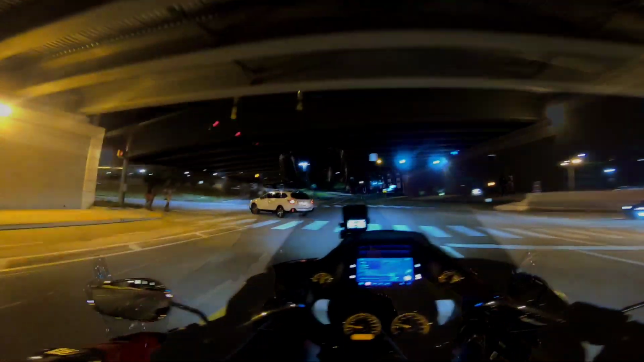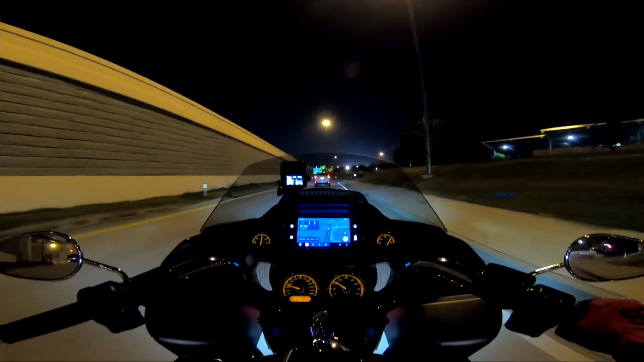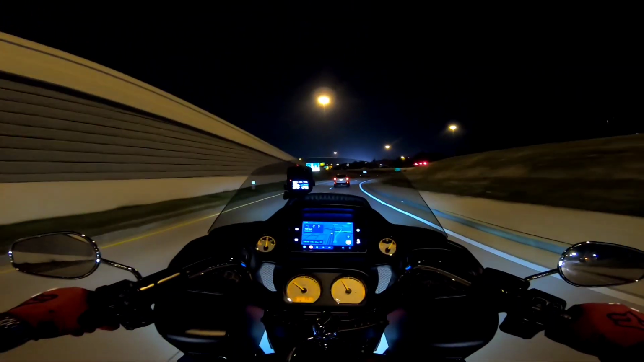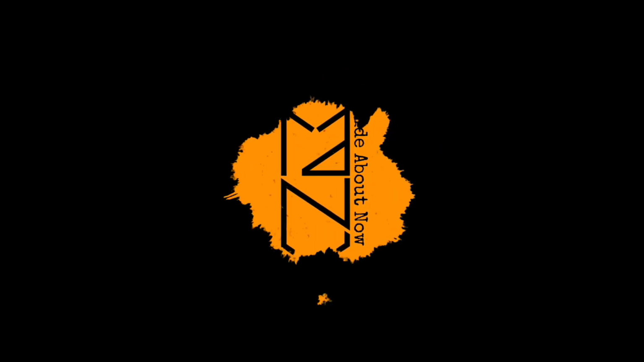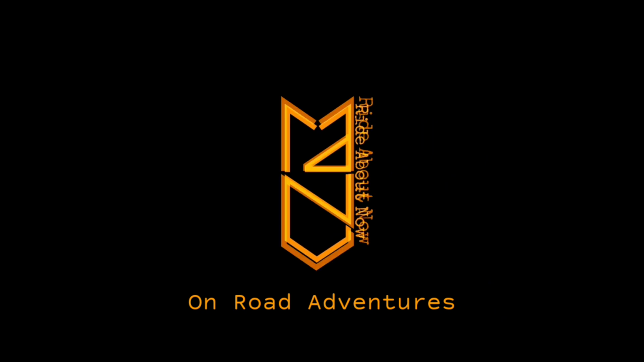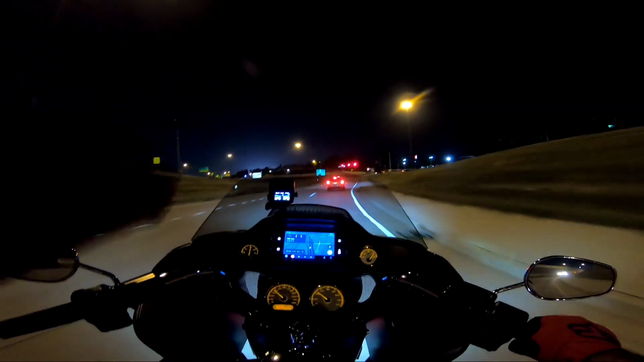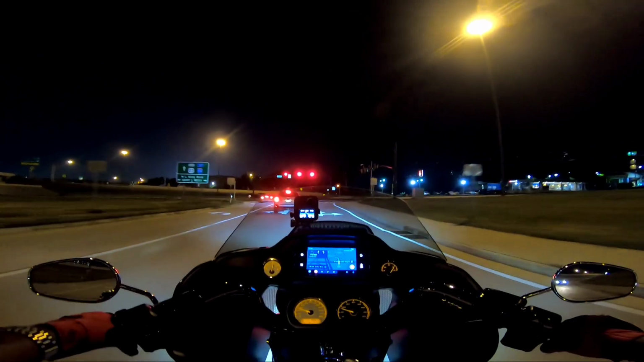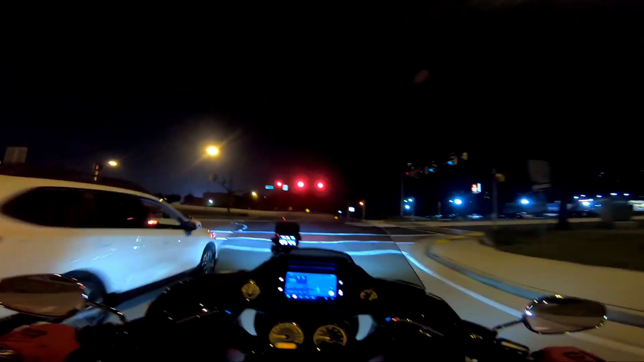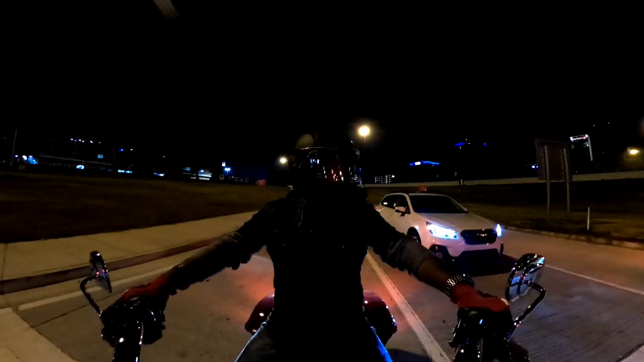Right about now we are in downtown Chattanooga, heading out, going back to Atlanta. So I thought I'd bring a video of nighttime riding and these awesome factory LED Daymaker lights on the 21 Road Glide.